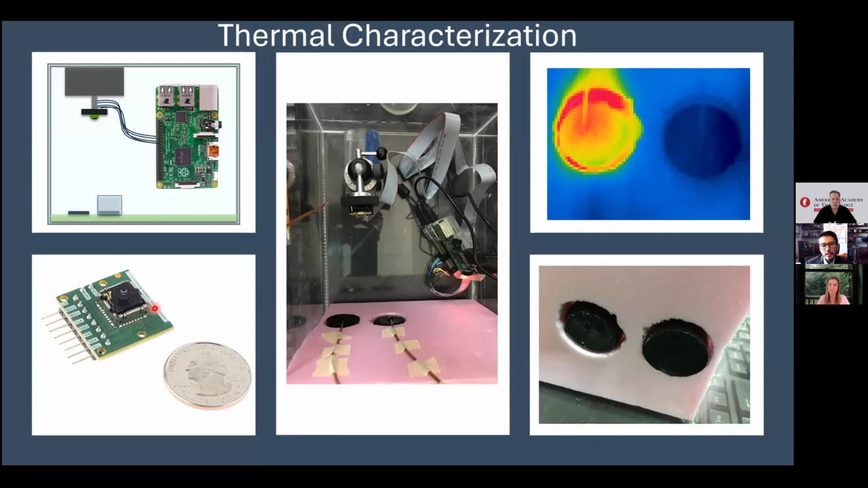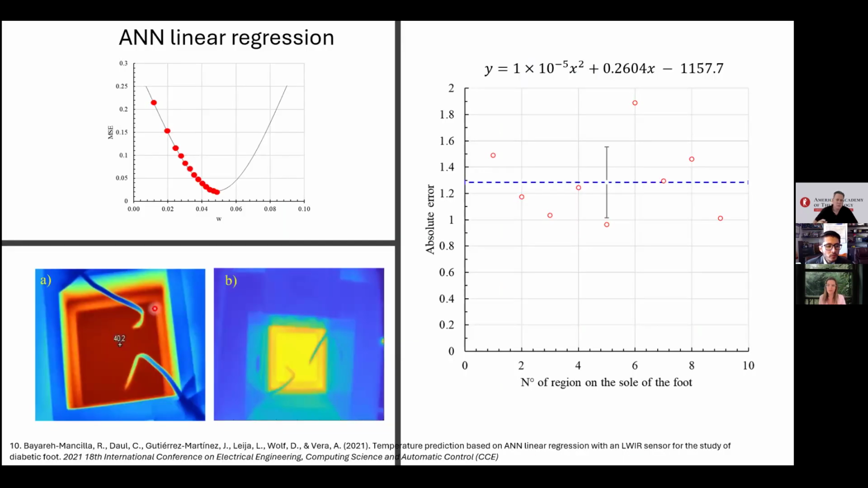It means the skin can absorb 98% of the infrared radiation. So we characterize these sensors with a black body, which by definition has an emissivity of 1. Emissivity is a number from 0 to 1, and a black body, as the name says, absorbs the infrared radiation completely.